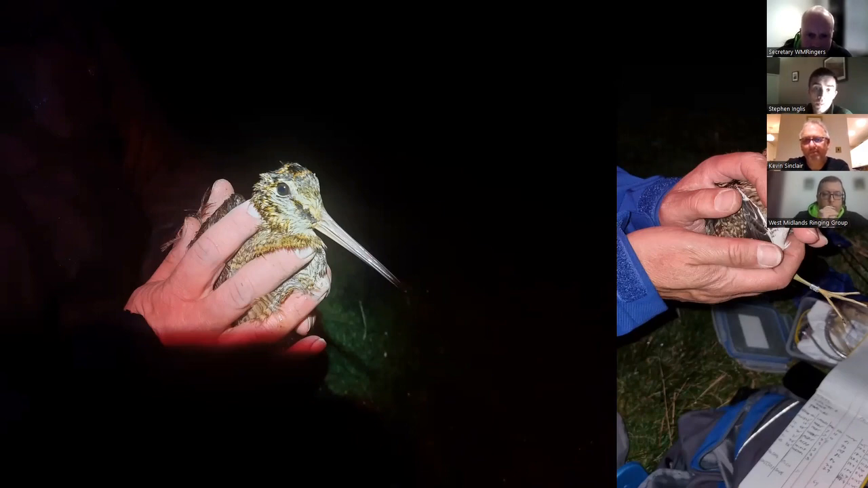So that's a nice bit of information that's coming out by doing all this. But typically, at the peak, we could encounter 40 or 50 woodcock in a night. And I think the most we've ever caught in a night is about 7 or 8, which is a pretty good night for us and keeps us out for quite a wee while.